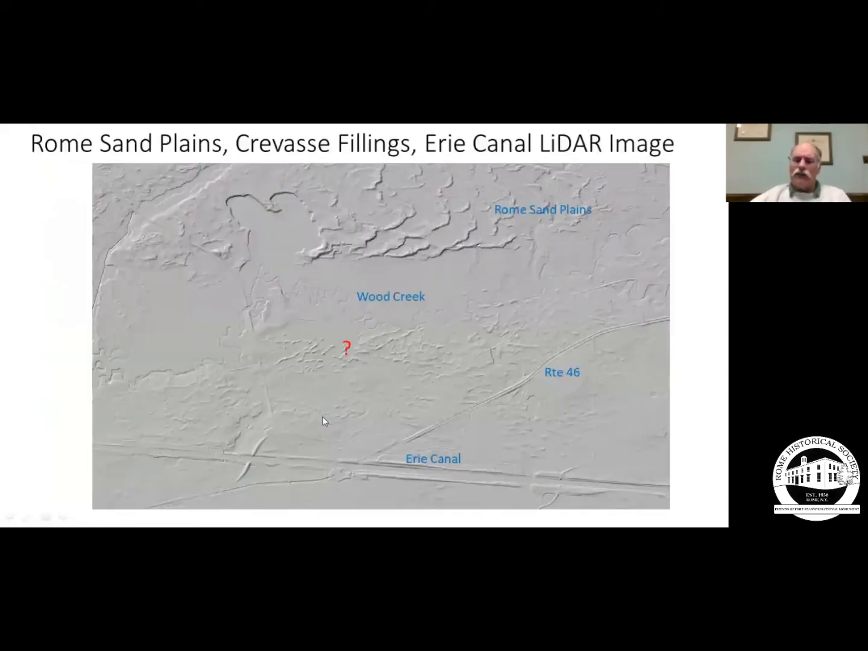Let's head a little farther north. As the ice retreated, some features formed on or under the ice. You can see the Rome sand plains. They were quite a bit later. But down here we have a really bizarre looking egg crate structure. I've heard it referred to as that.